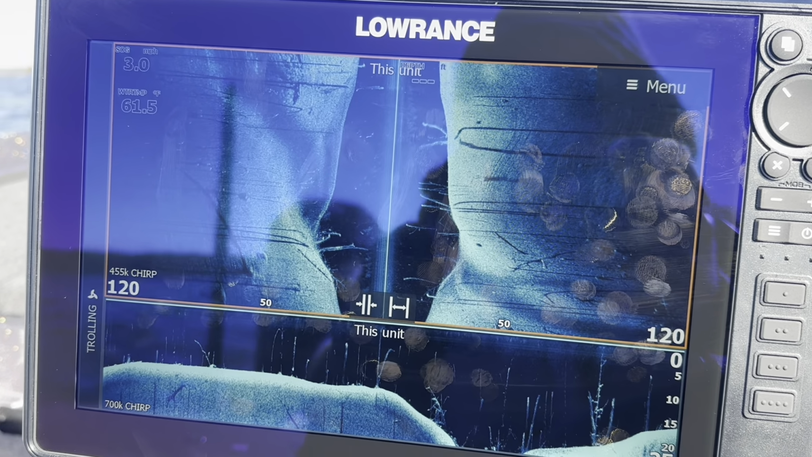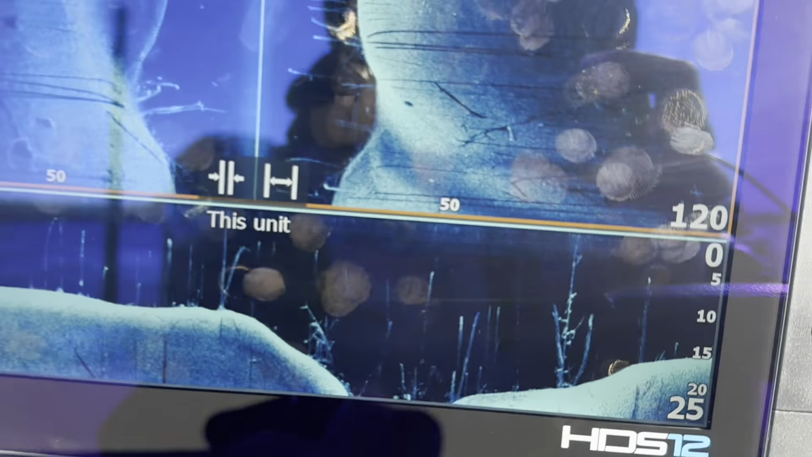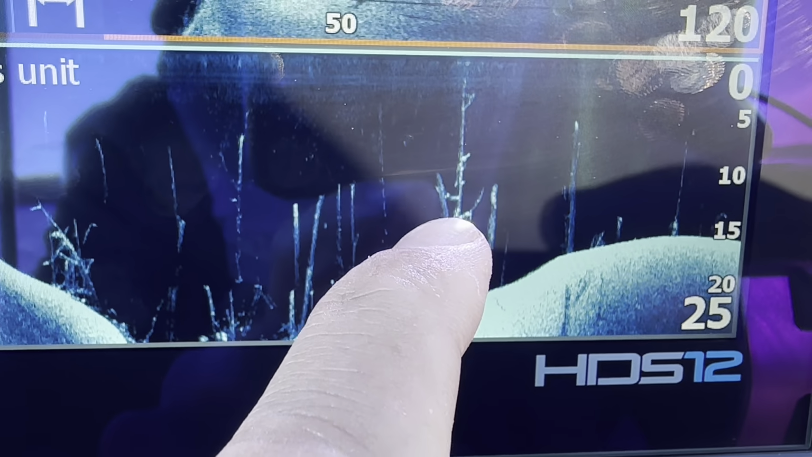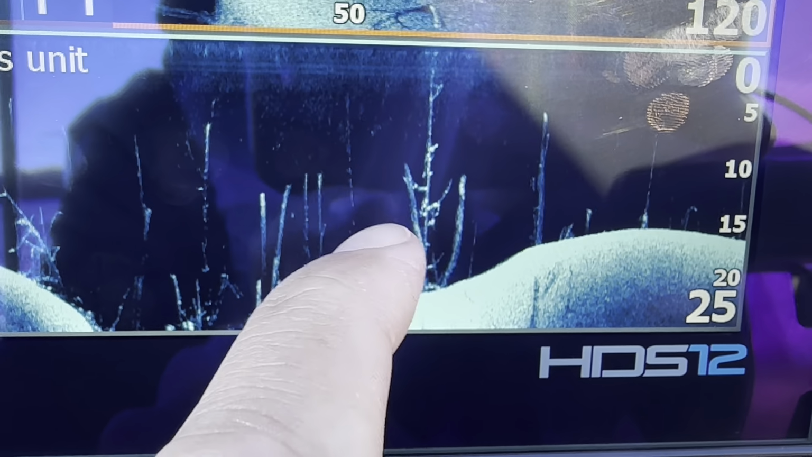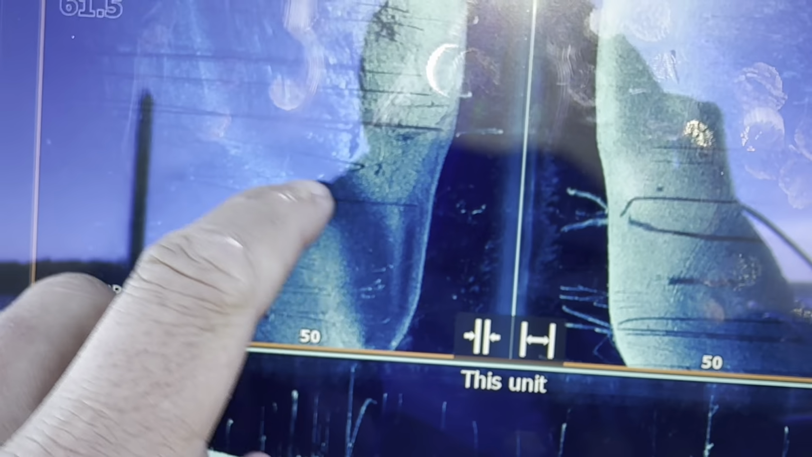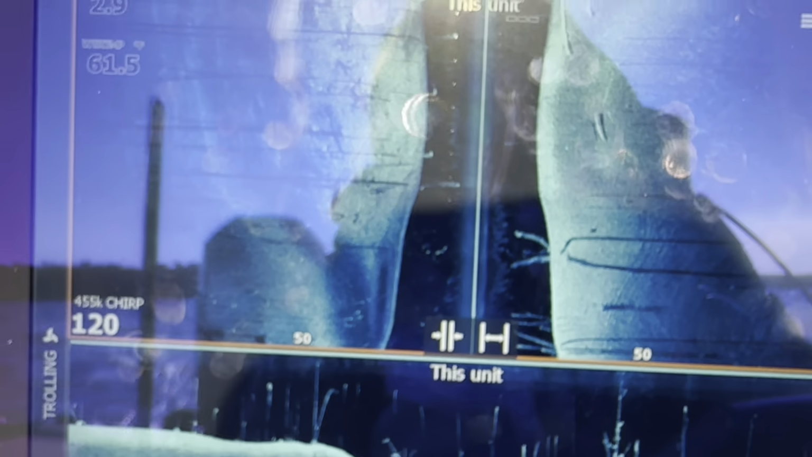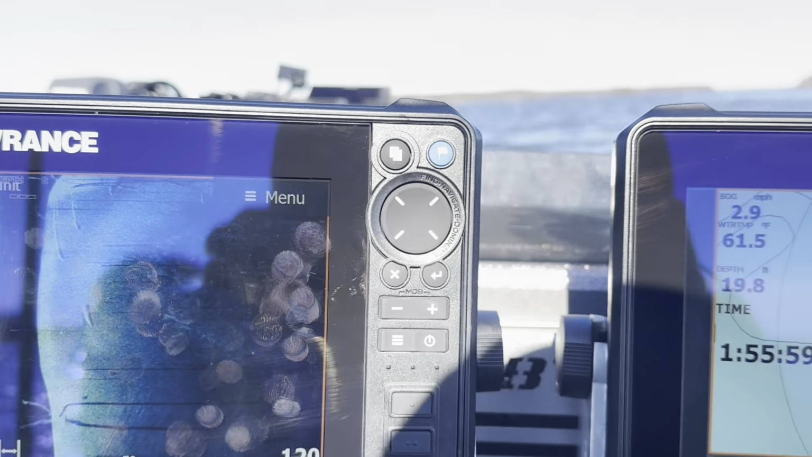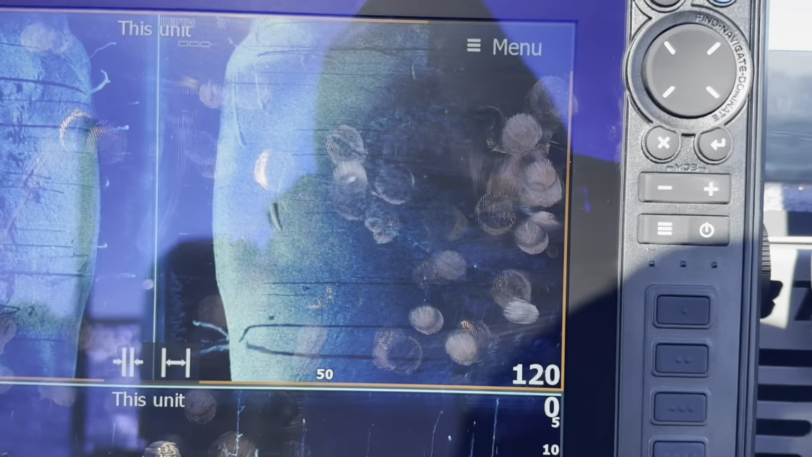If anything else good comes up, I'll make sure I show you. Right here is a cool one. There's a tree with some fish in it right there. If I can get that to zoom in right there. Yeah, see that? So that's the standing timber. That's the fish, those white dots. We just went across another creek channel right there. That's that darker spot amongst it. But we're gonna keep working our way around, see what else we can find.